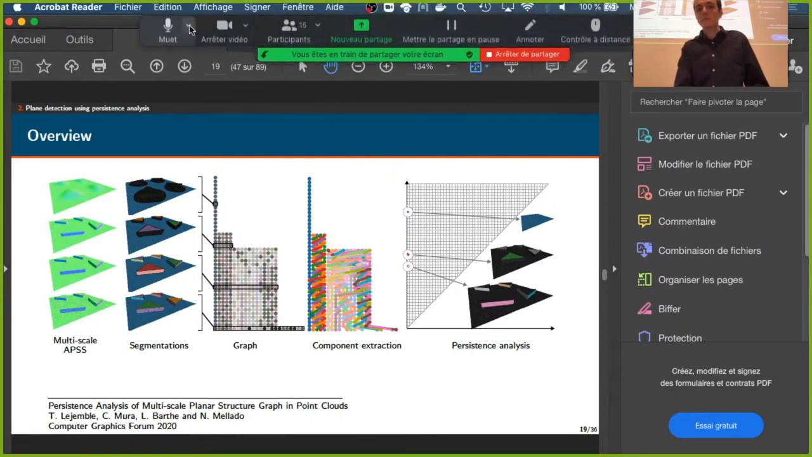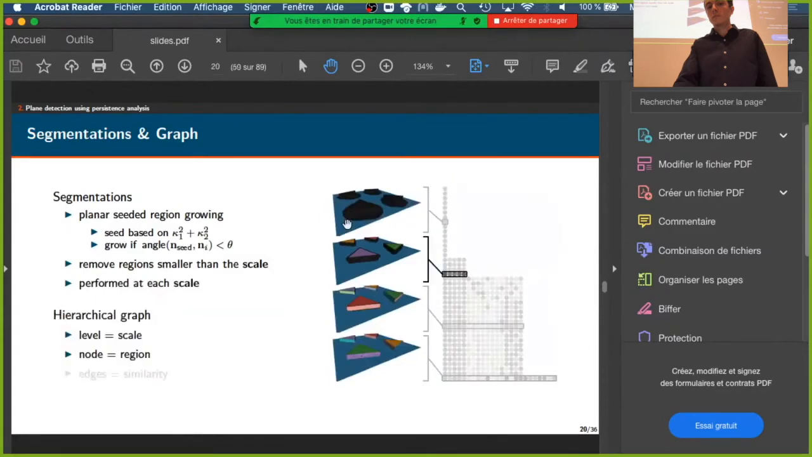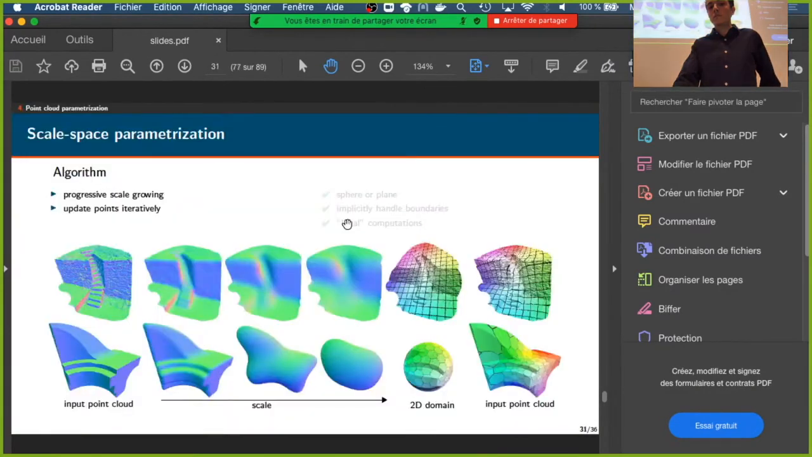Okay, and then maybe about the parameterization method in the end. My understanding is that the flow that is defined there goes to a sphere, or in a special case to a plane, because the primitive you're fitting locally is a sphere or a plane. Right?